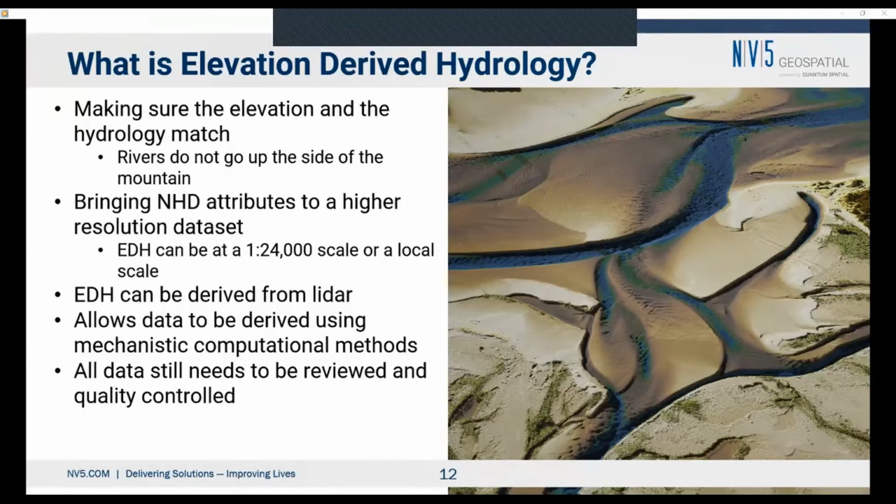The movement into the digital sphere allows us to use a lot of mechanistic computational methods, and it allows us to derive the data set using these methods. However, we have all found that these methods in themselves don't provide all the answers we want, and we still need expertise and quality control.